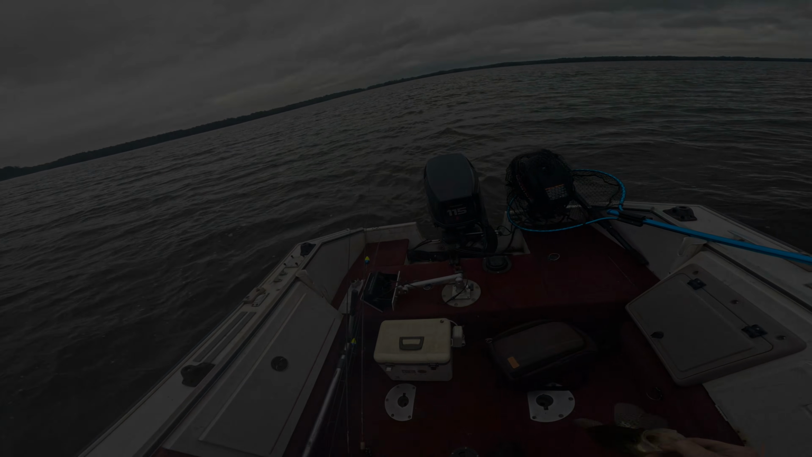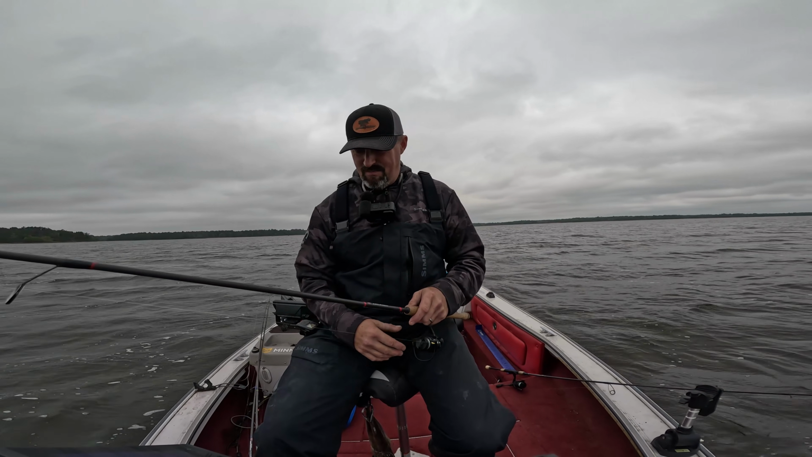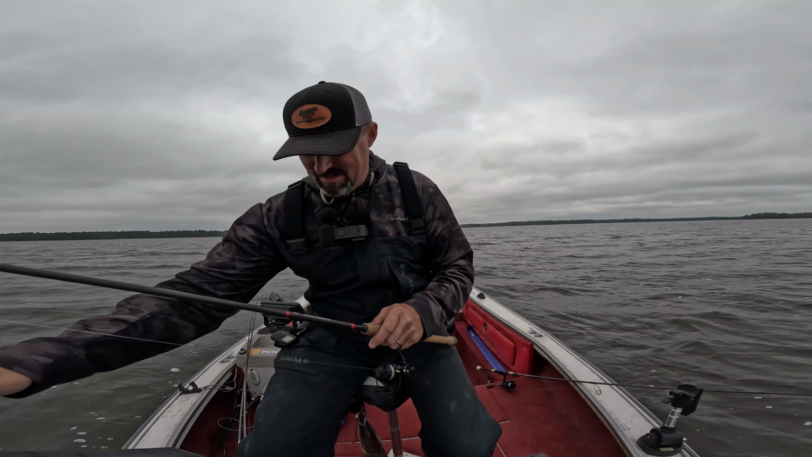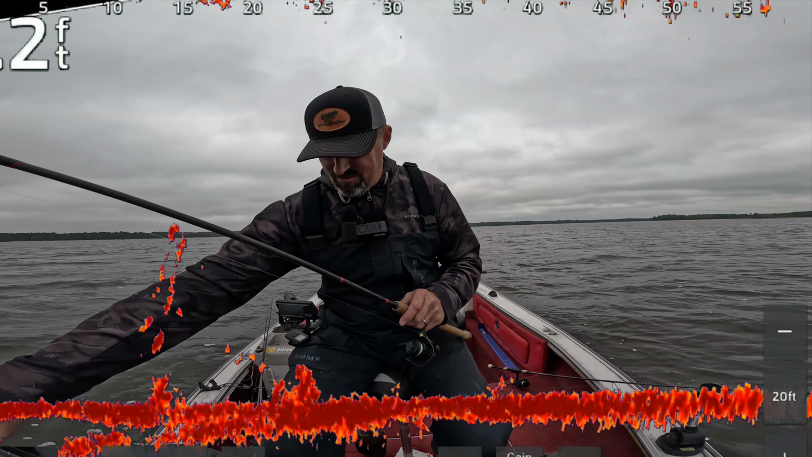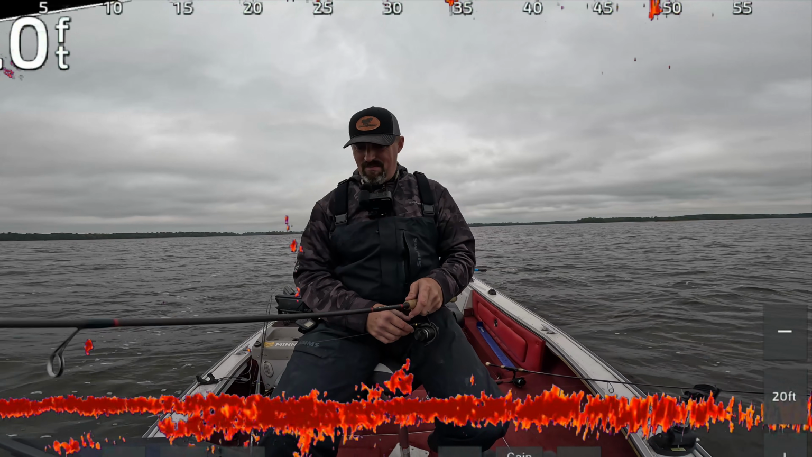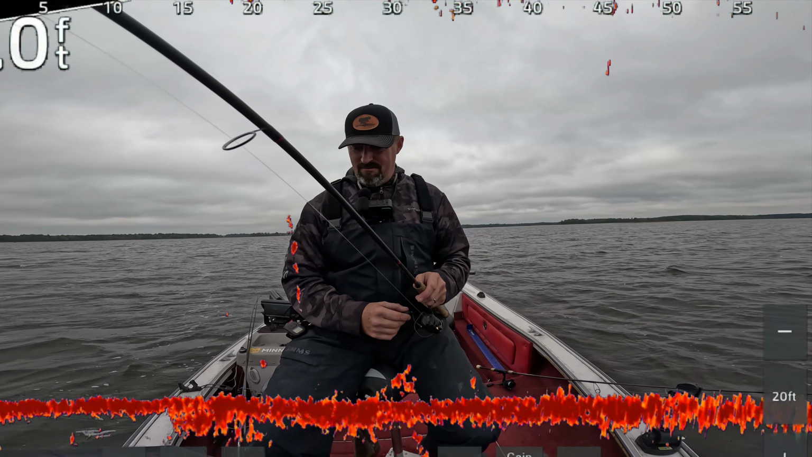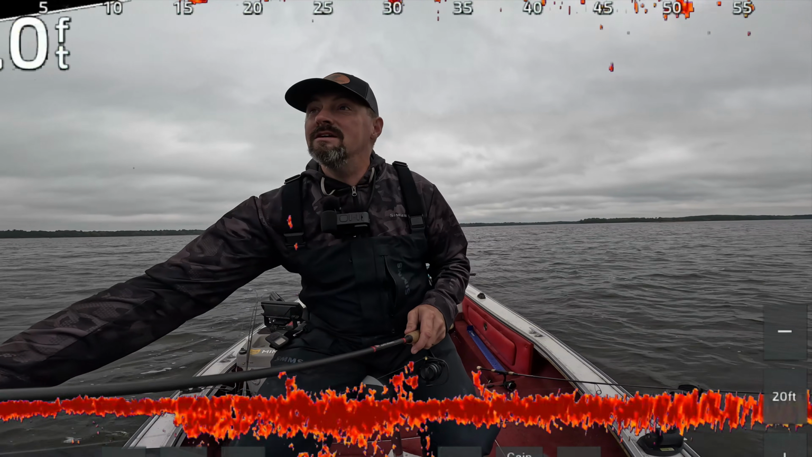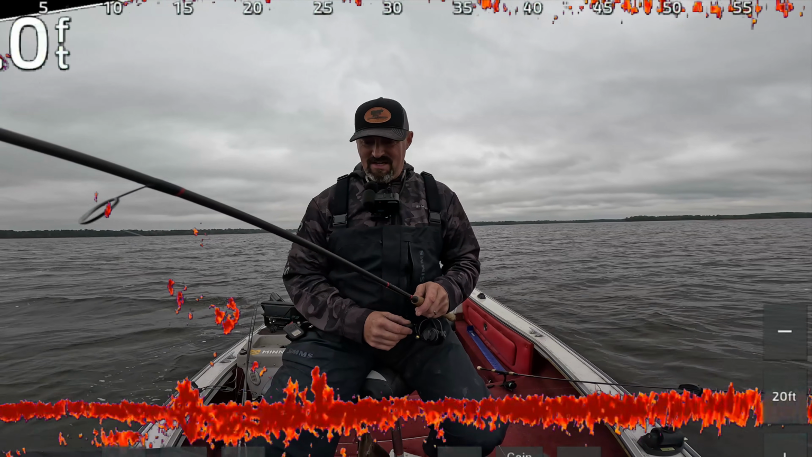Let's get it. So the advantage to this versus a bobber is the bobber would just be blasting right into me here as I'm casting into the wind. This jig, I can just work it over the structure and see if I can entice some fish to come up and bite. That would be the advantage on a super windy day where a jig is going to outperform the slip bobber. A weighted bobber, yeah, you're going to be making a lot of casts.